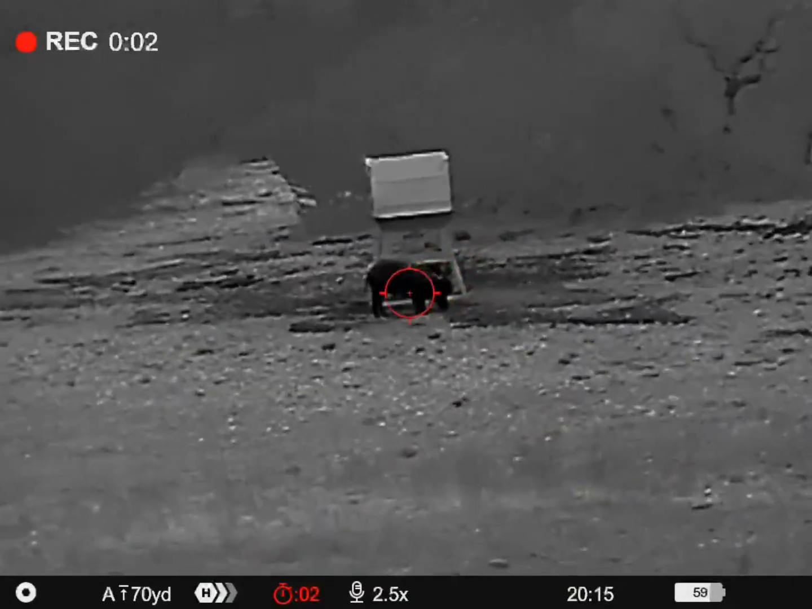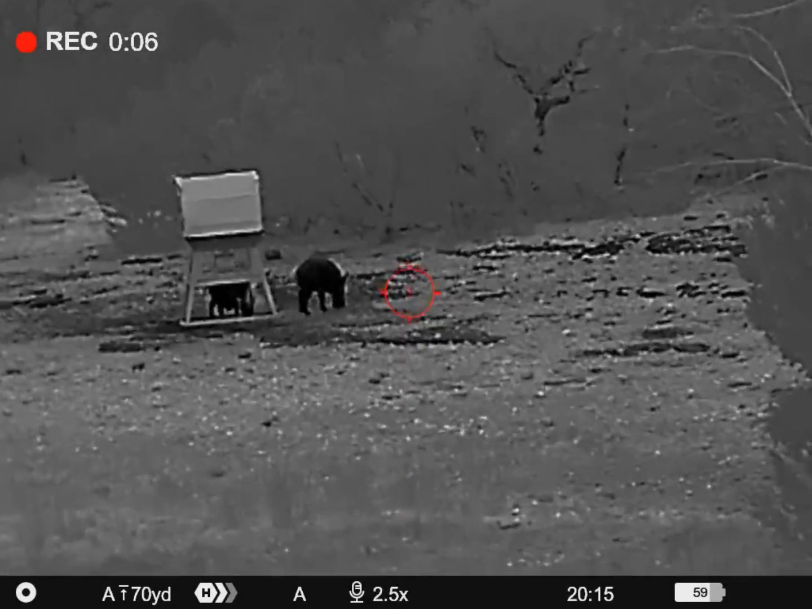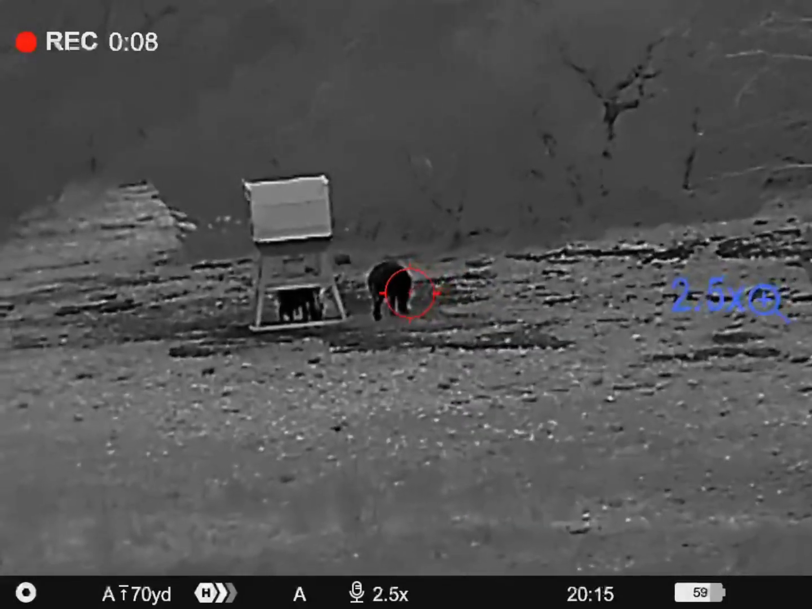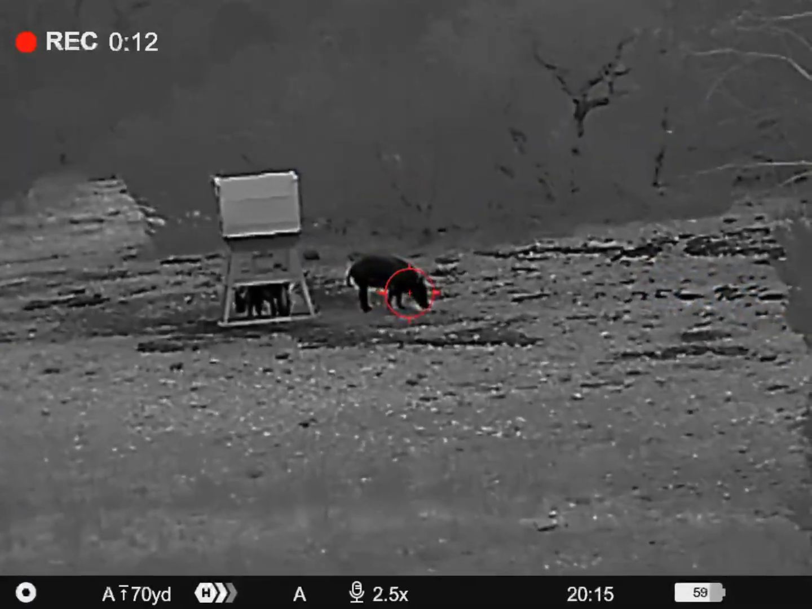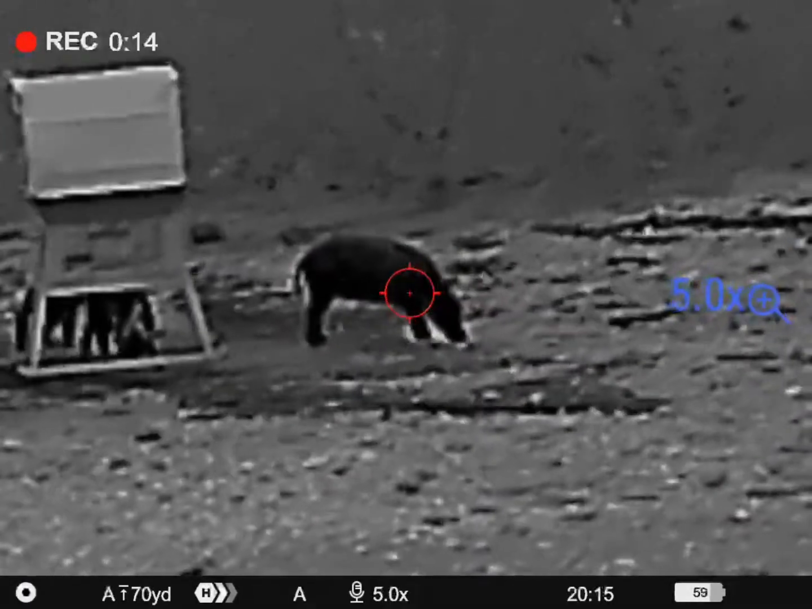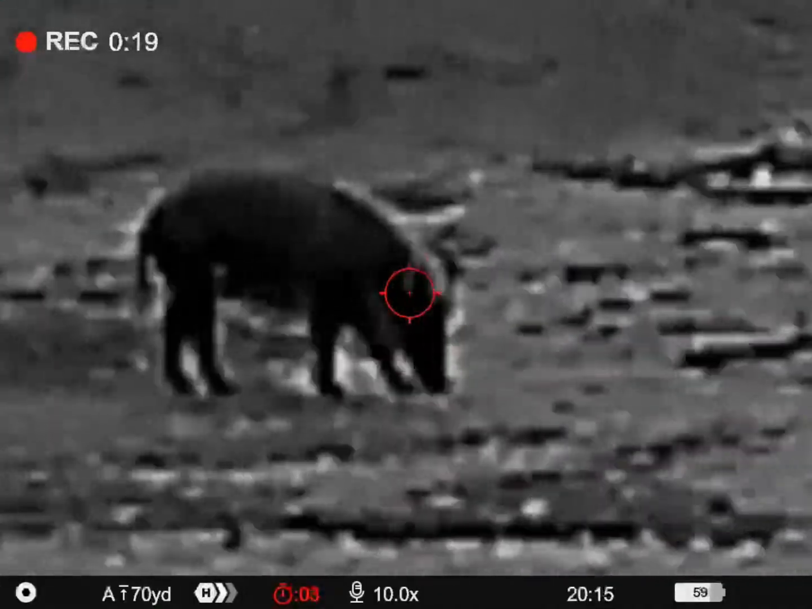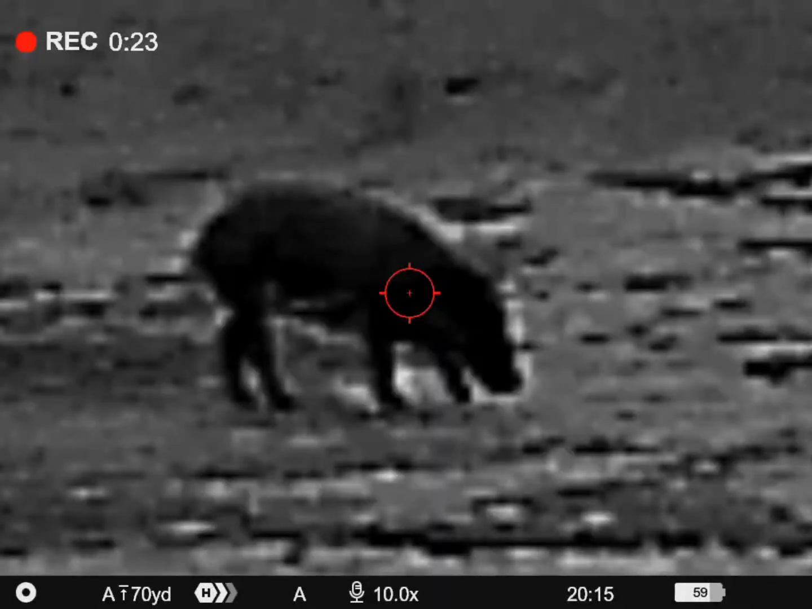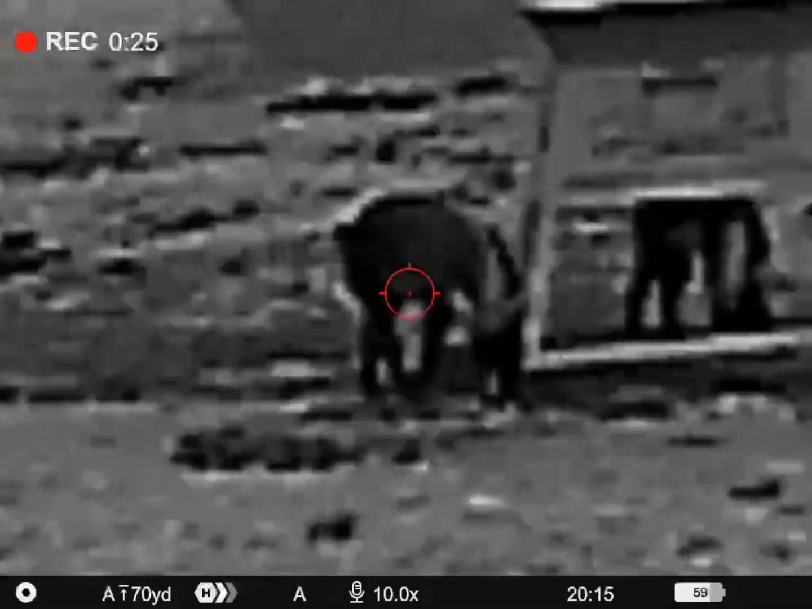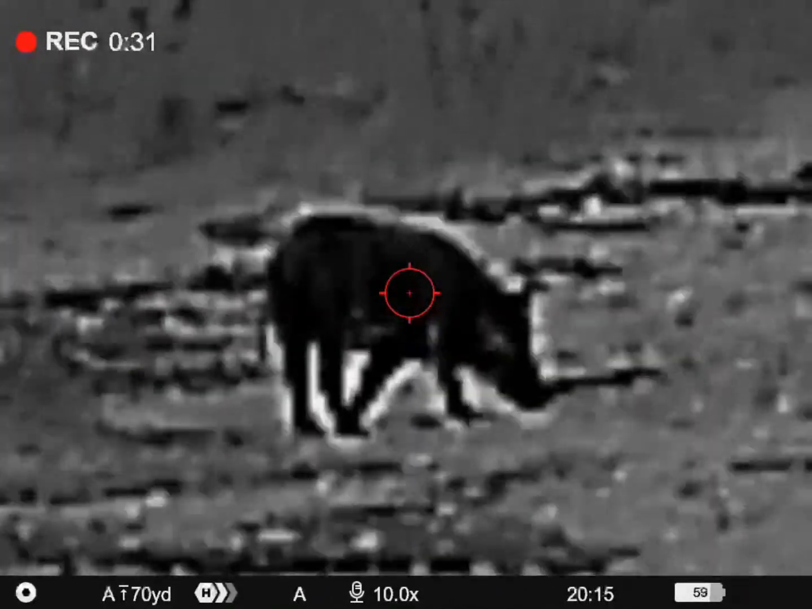Things to point out in this first video. This is being recorded on a Pulsar Talion thermal scope on our AR platform, and you'll notice that about every time I get ready to take a shot, the scope will go into what we call nuke mode, which is basically a refresh, and everything freezes like that. It can be kind of frustrating if you have it set on automatic. That's just something that you're going to have to put up with.